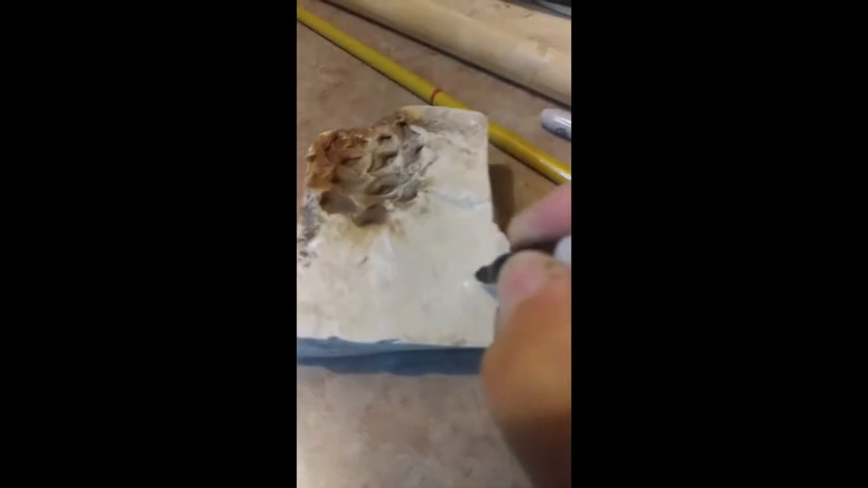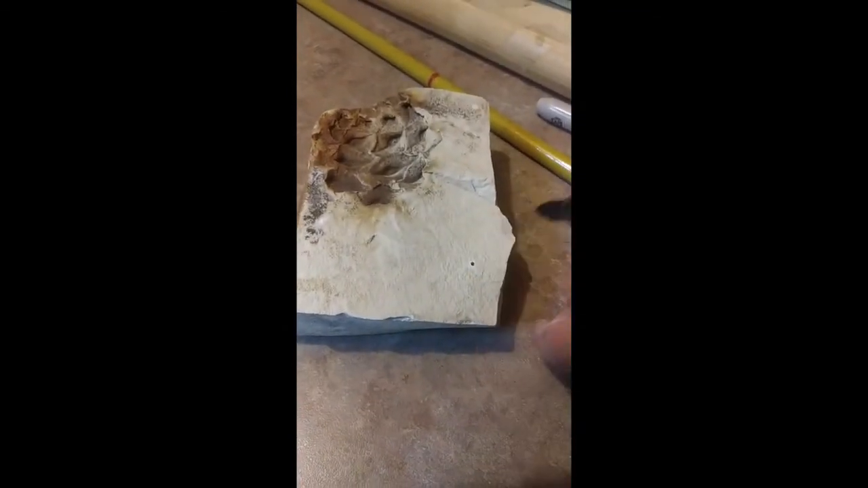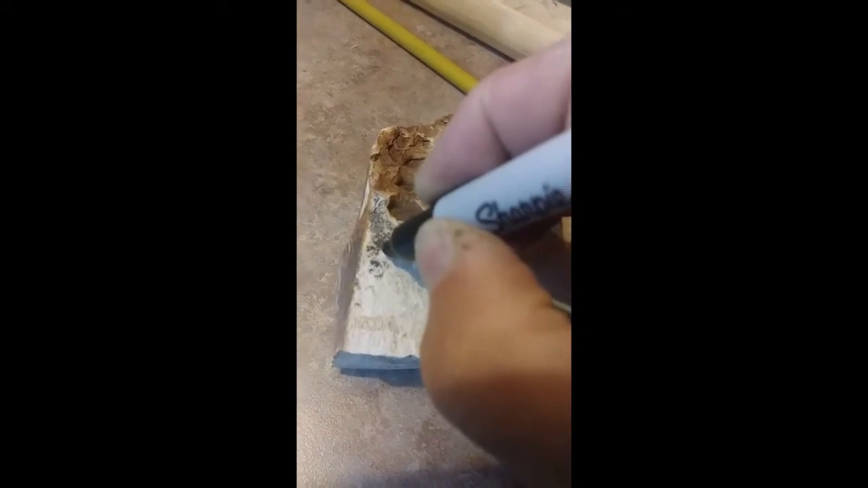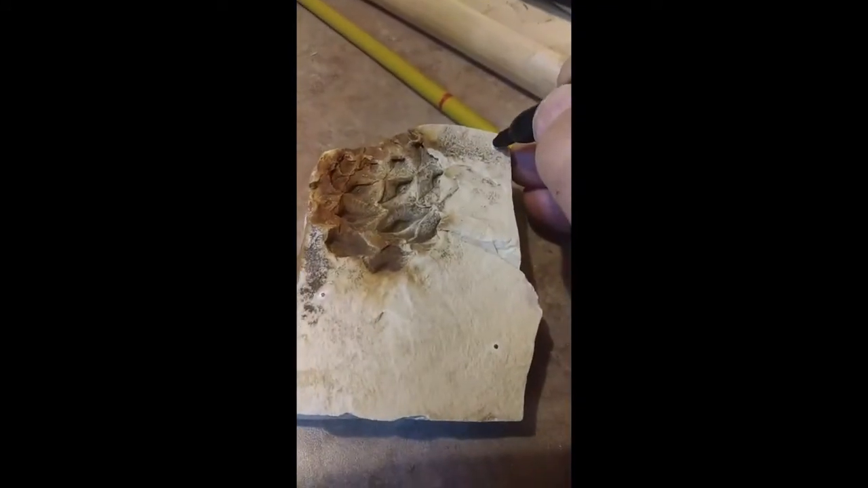So we'll let that harden, and I'll come back in a couple of minutes. Okay, now that the paint has set for a couple of minutes, I'm just going to put some little tiny black dots on the center of those paint spots, and that'll give me some pretty accurate things that I can see later on.